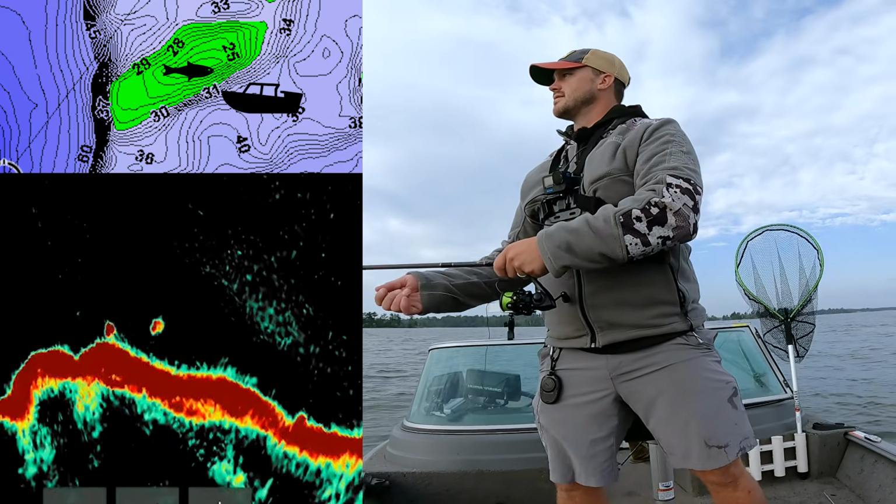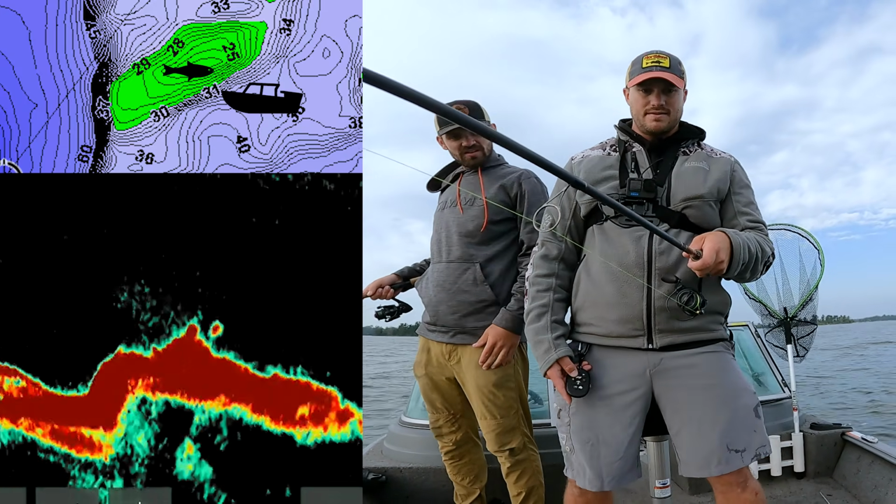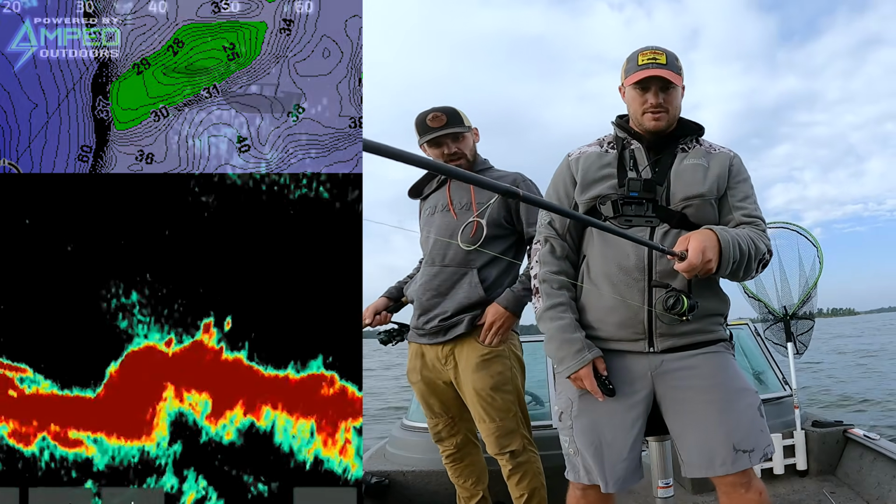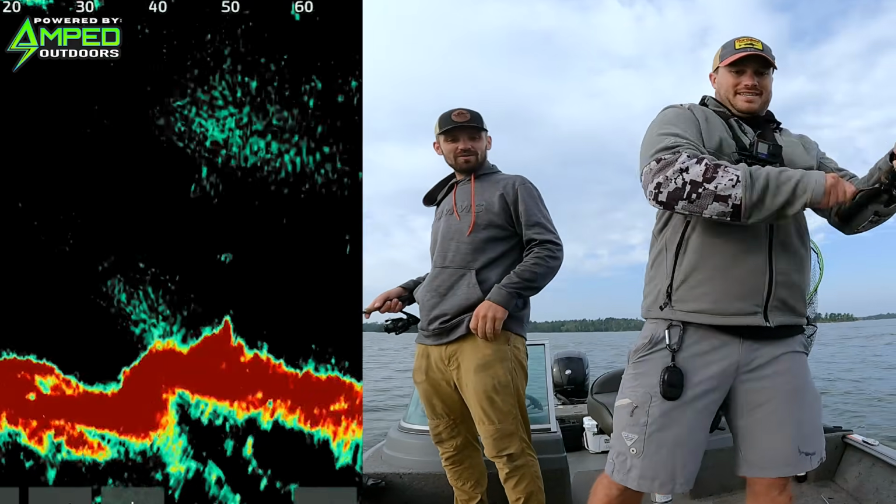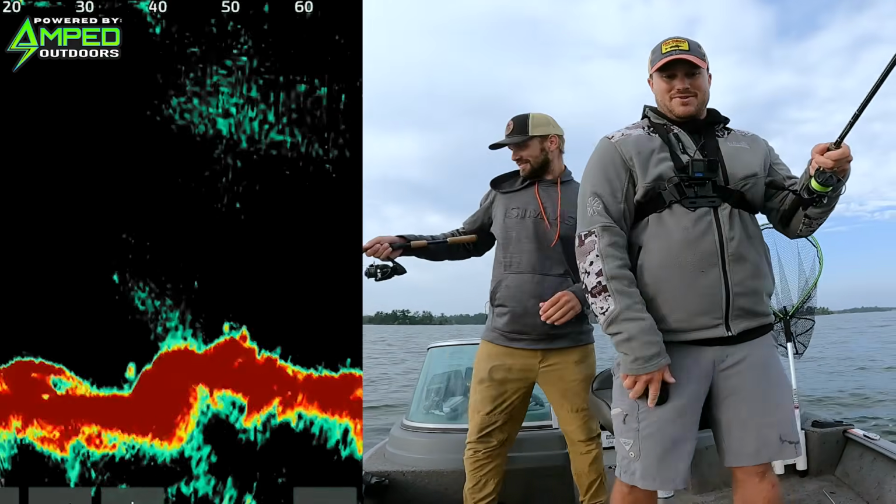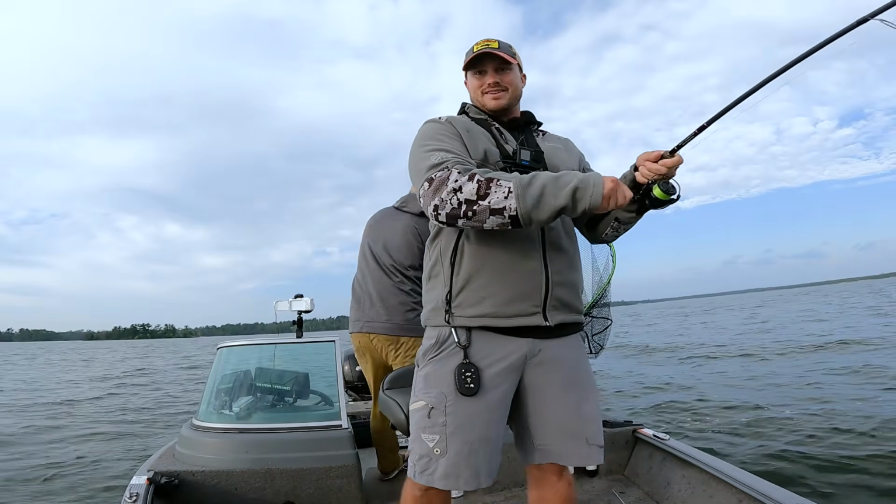Let's go back and catch some walleyes. This actually looks decent. I'm gonna let the wind drift me over top of it. We got another little deep structure here. Yep, geez, smoked it. Oh, I'm at an awkward angle. You see how that thing just smoked it? There's a couple out there.